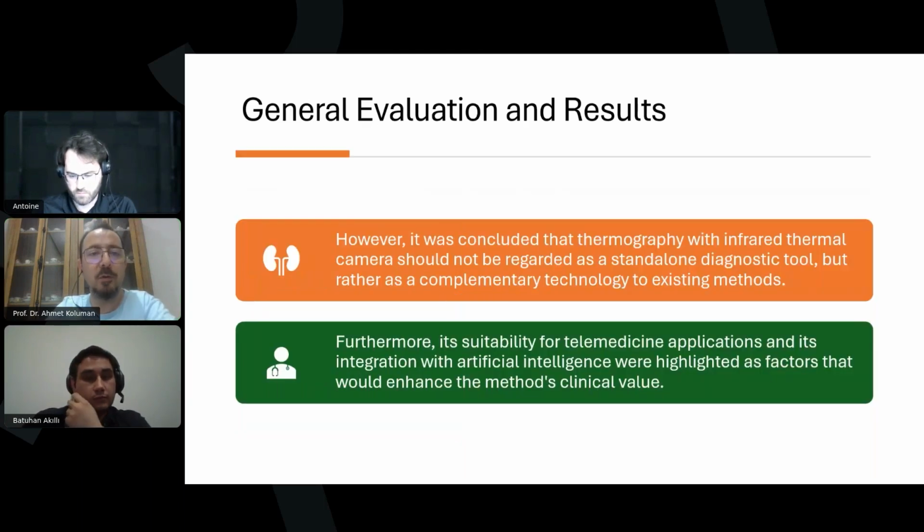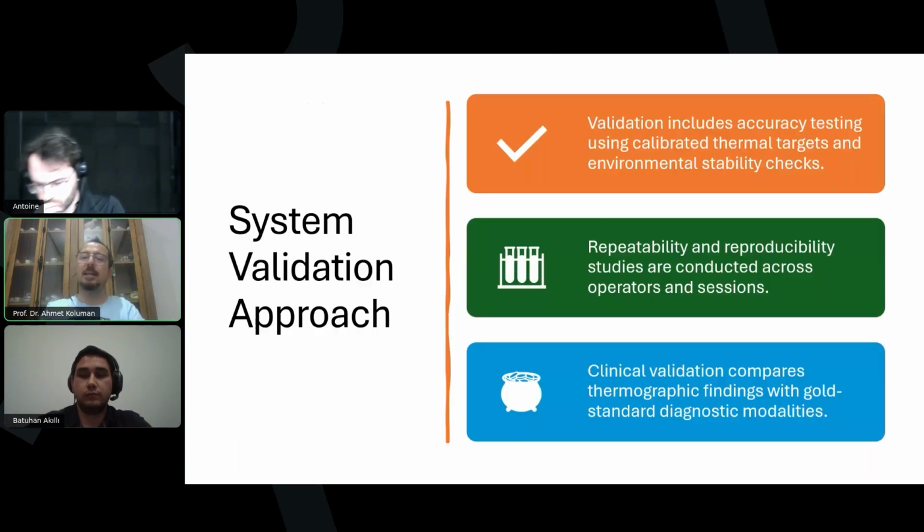As we move forward, we see that it is applicable to many of the diseases of concern, and some other diseases. So as a preliminary study, we found that this system needs validation.